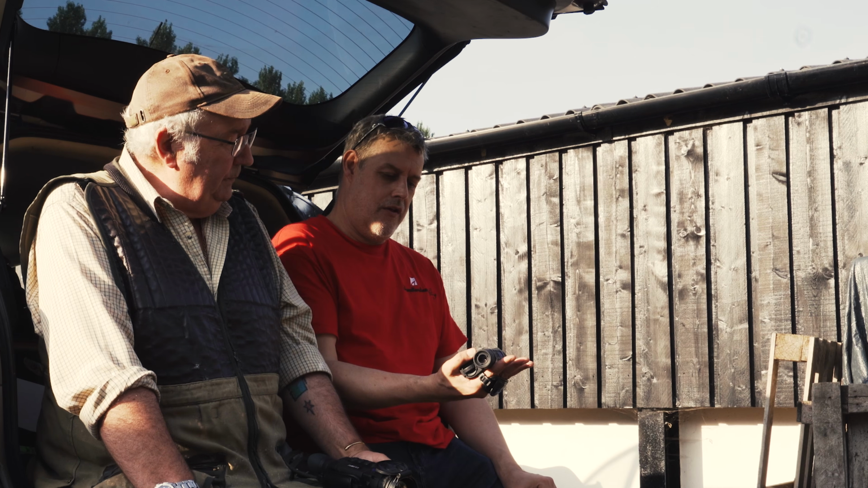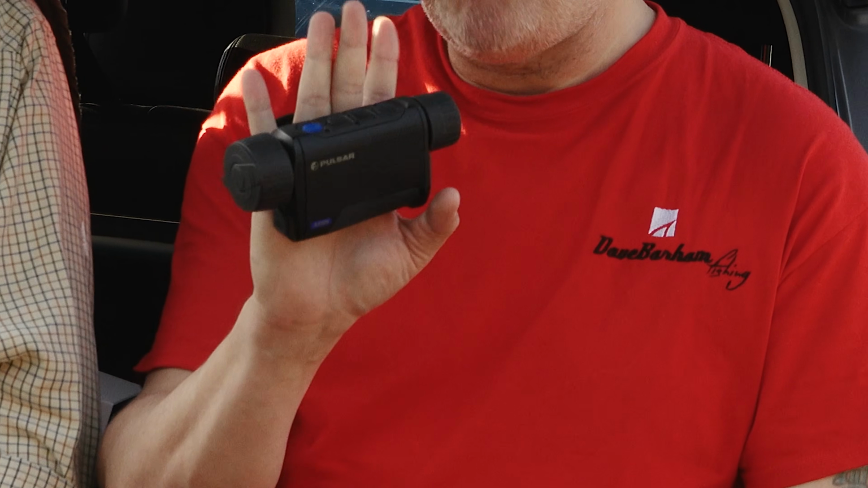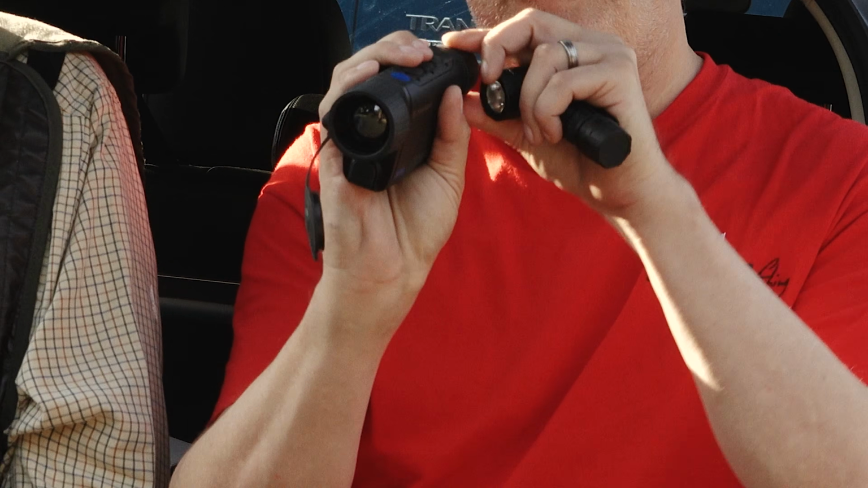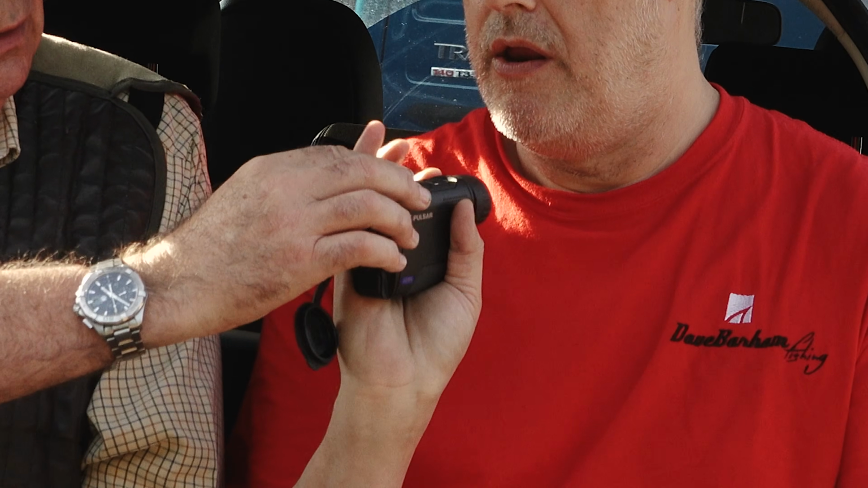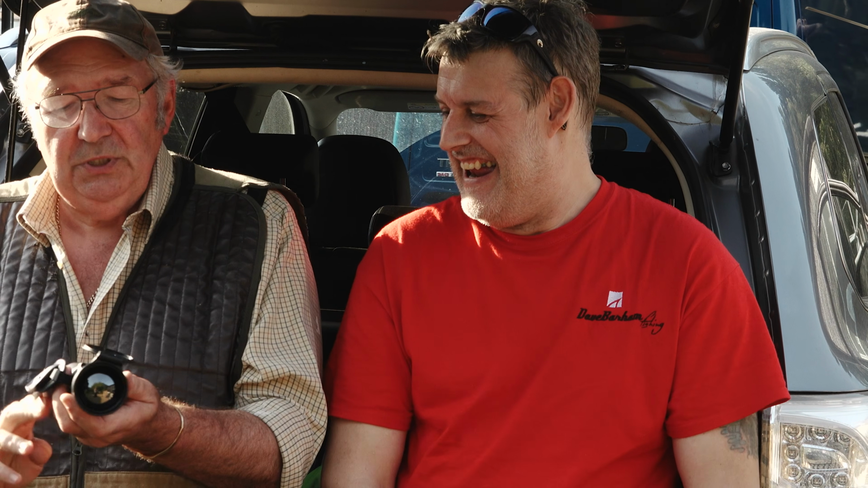Not even minutes. This is the Pulsar Axion. This is the XQ35. I've used one of these before, luckily. It's basically a more compact version of this one. I think this one's slightly higher resolution, but it is. I mean, that literally fits in your pocket. You know, take the cap off, and like Terry said, you can adjust your focus at the back here, and you've got a focus ring at the front. I think you've got one there as well, haven't you? Yeah, XQ38. You see, I spotted that. Very much younger colleague didn't. But it's the same sort of principle.